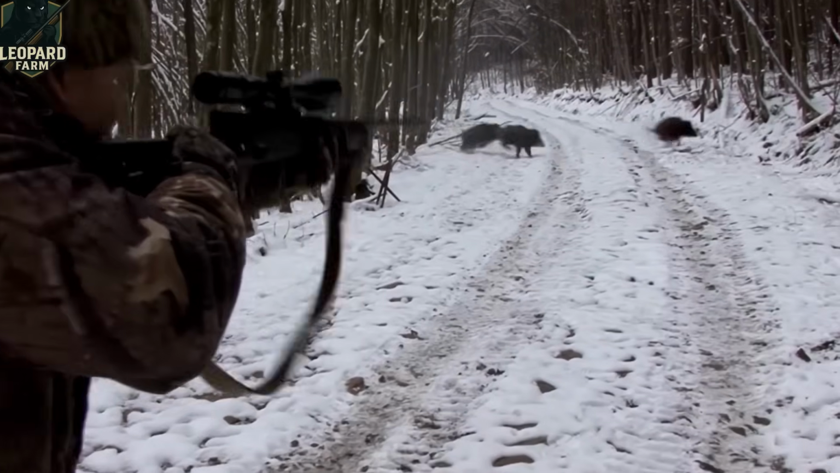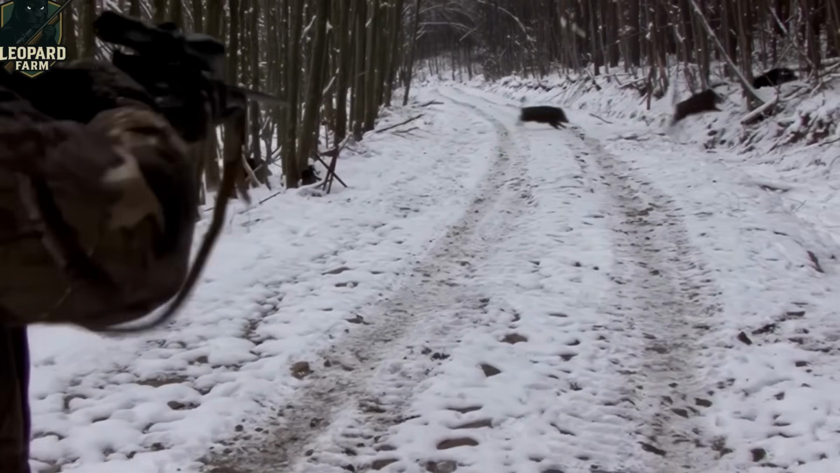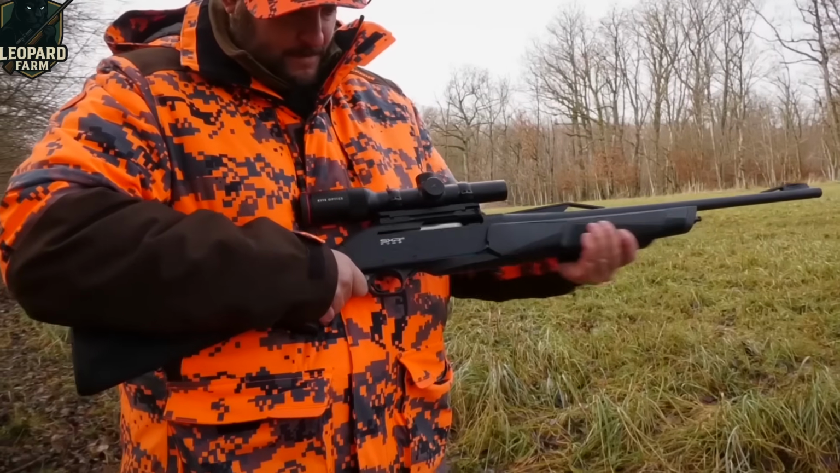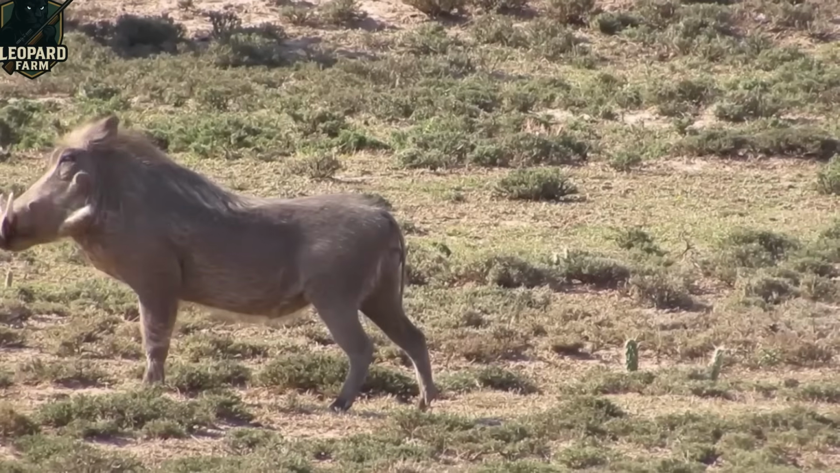On a nearby ridge, a massive herd caught Vin off guard. He held his ground, waiting for a clear shot, but his first round missed. Unfazed, he took off after them with the hounds, who cornered a boar in a tight gully. This time, it was done for.